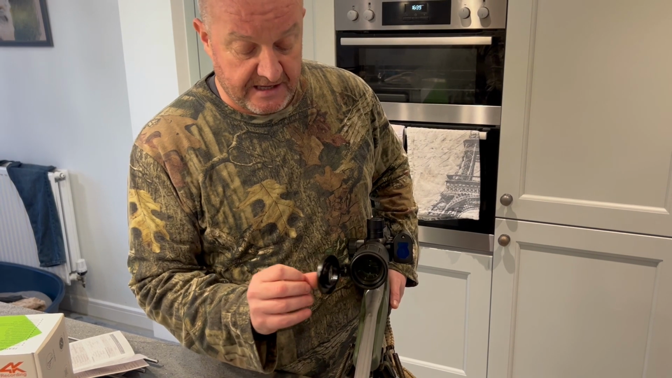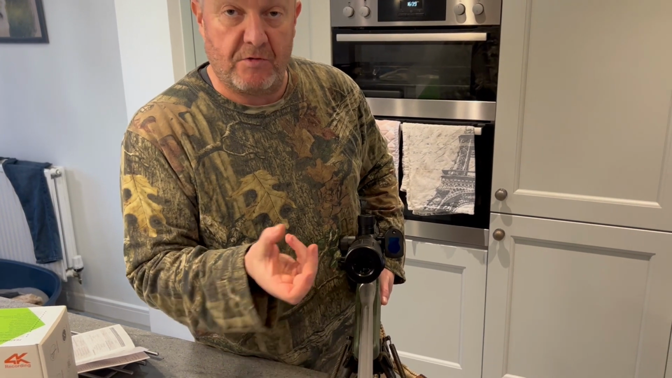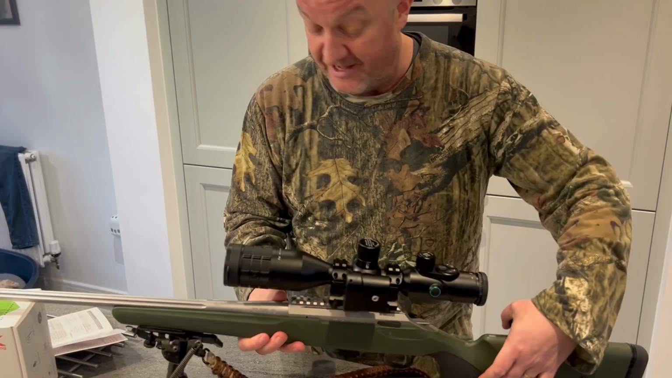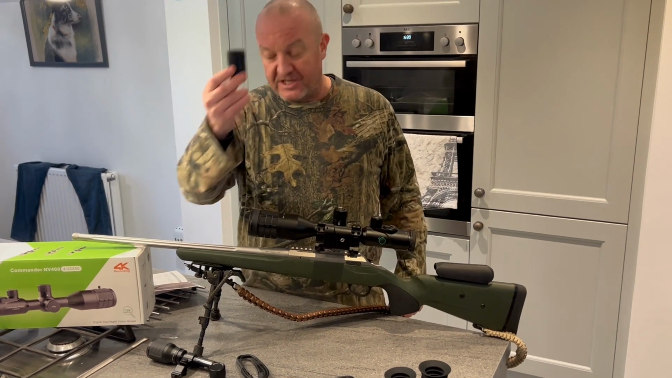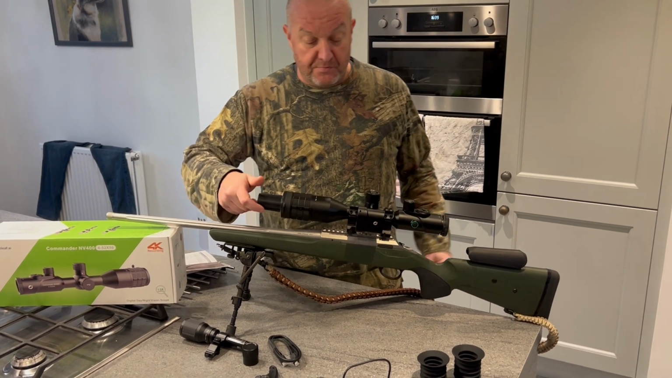But during the day, you close it up, and it automatically reduces the amount of light coming in, so you don't get overexposure. But another fantastic little touch with this, and I genuinely wasn't expecting this, you get a sunshade in the box as well, which just literally screws on the end. Absolutely brilliant idea.